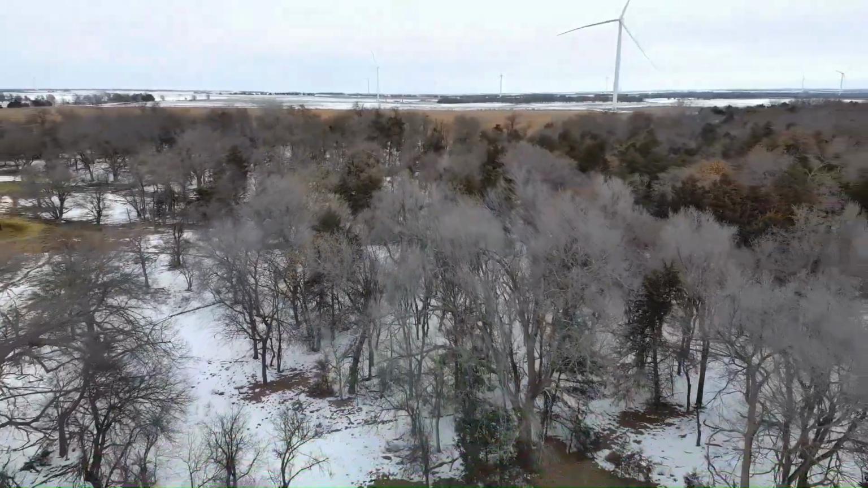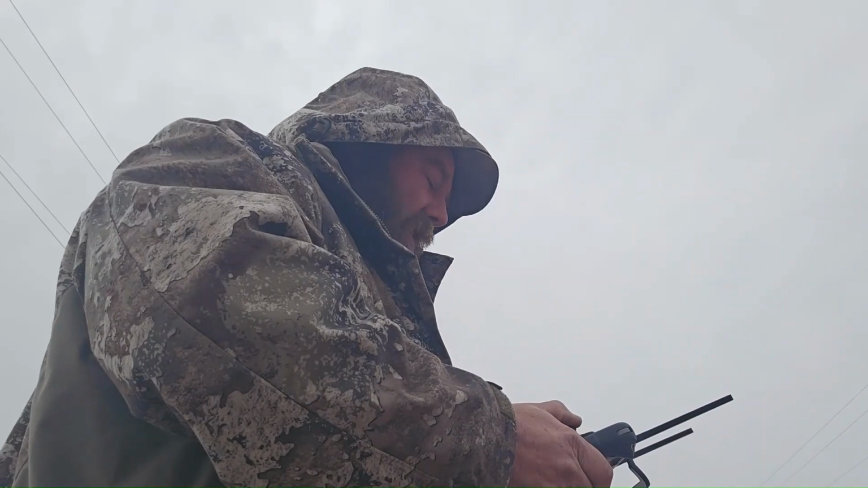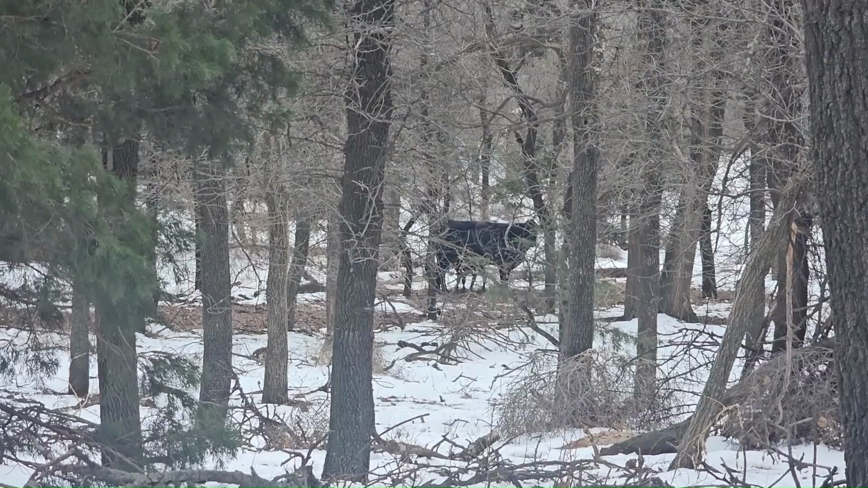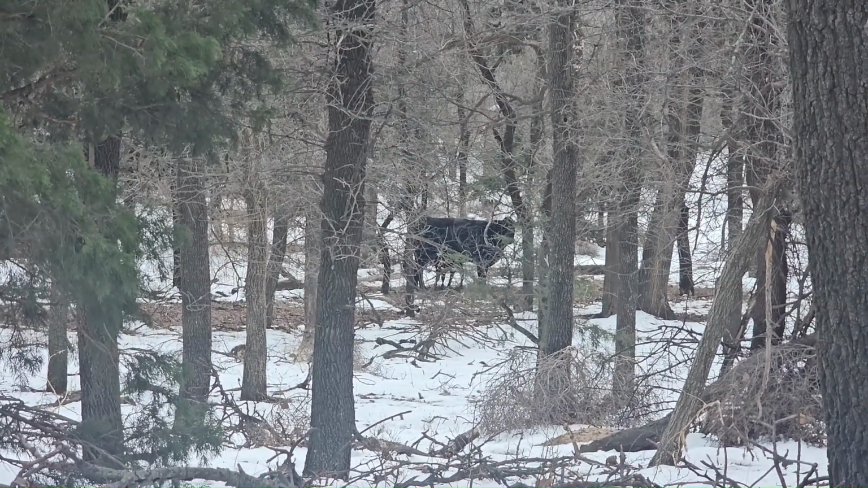About 600 foot from me is where the cow and calf are from where I stand, but I think I can drive in there and get within 100 foot or so. All right, I'm walking in here. Yeah, I can see her. And great news, the calf is now standing up. So that calf could possibly be nursing. It's at least trying to.